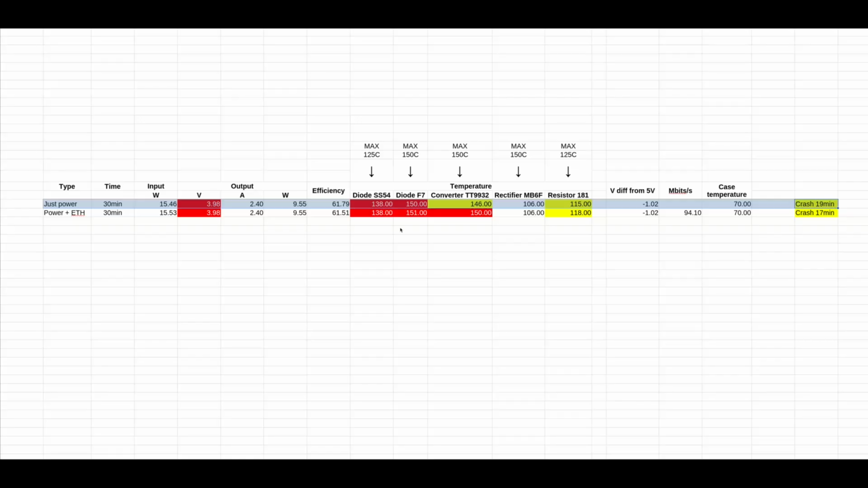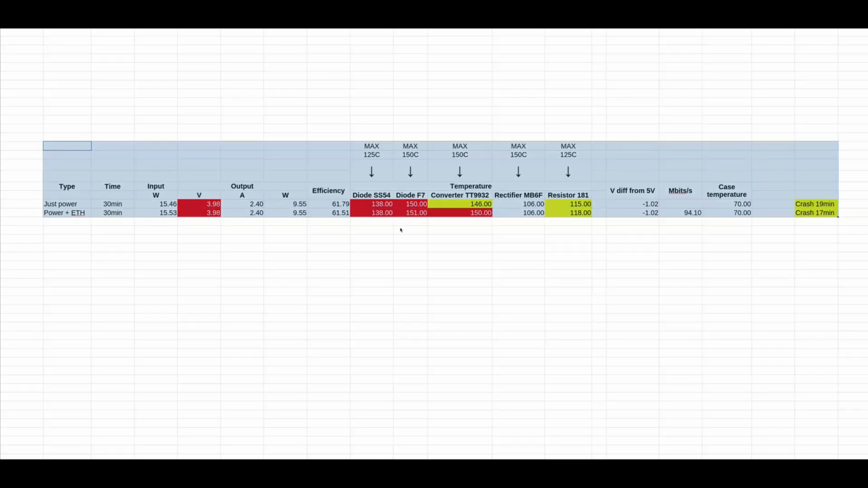Then it goes to 0 and back, 0 and back, 0 and back. The same goes for power and full Ethernet, it was just 2 minutes faster, at 17. So it's not even possible to use it at 2.4 amps, it's not gonna cut it.